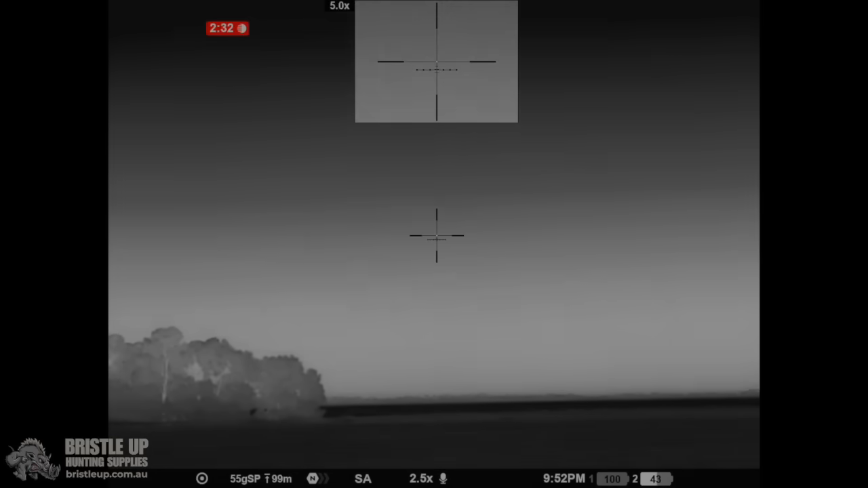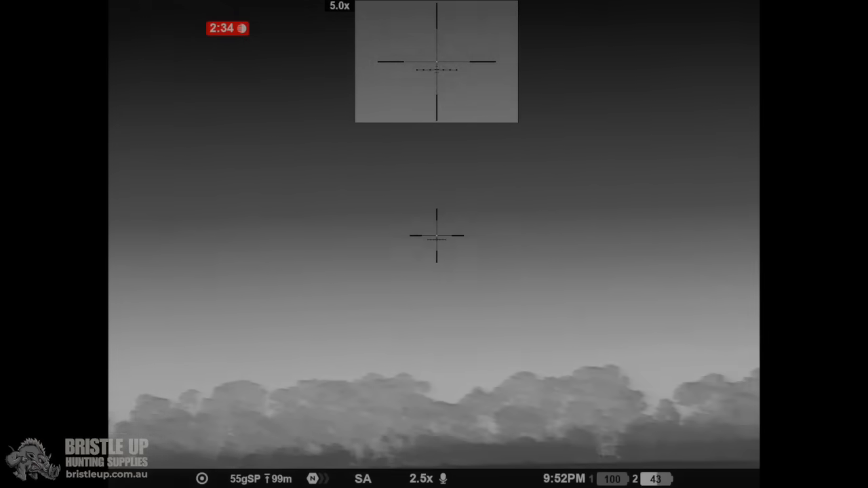Out of that ammo, that magazine. Right, here he is. Straight to the chest. Is that a hard shot or long?